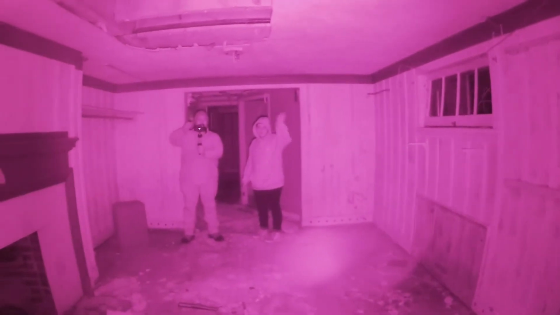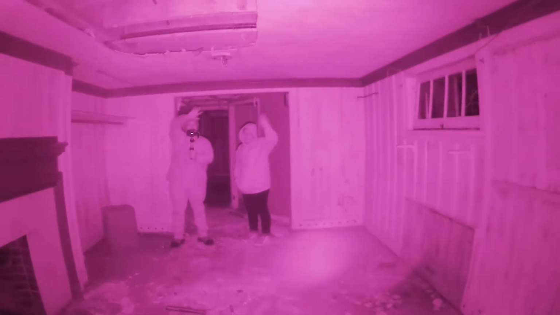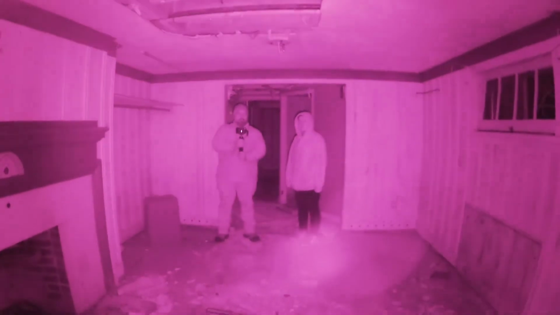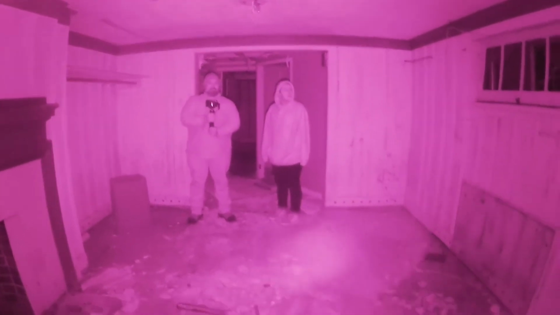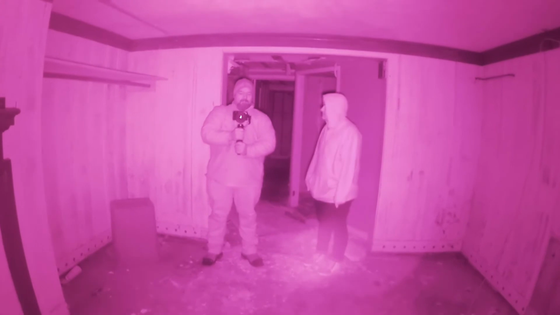And look at those two ghostly figures over that way. It's Andre and my kid. So, and without the IR light, let me just turn off the IR light. That's what the room looks like with no IR light on. It is pitch black. Anyway, the POV is an interesting view.